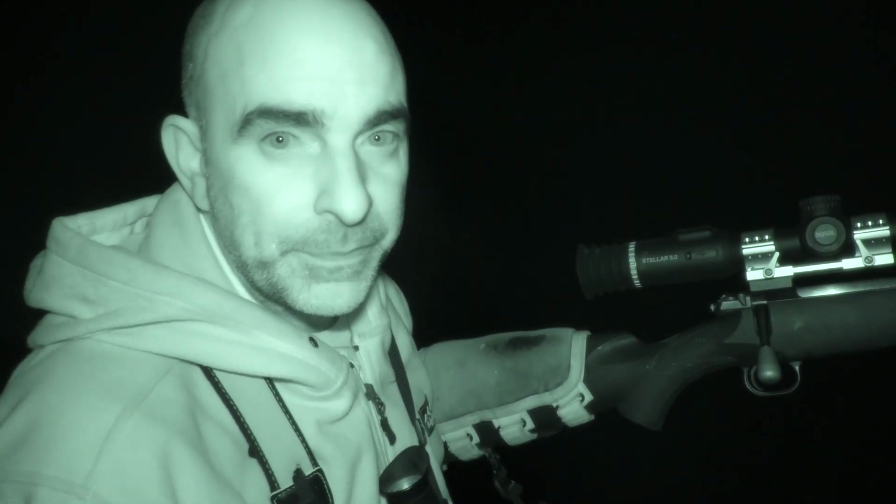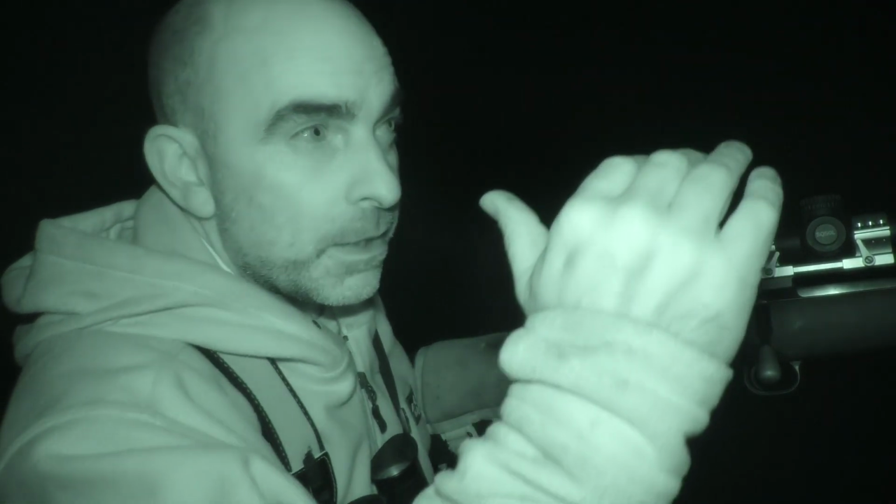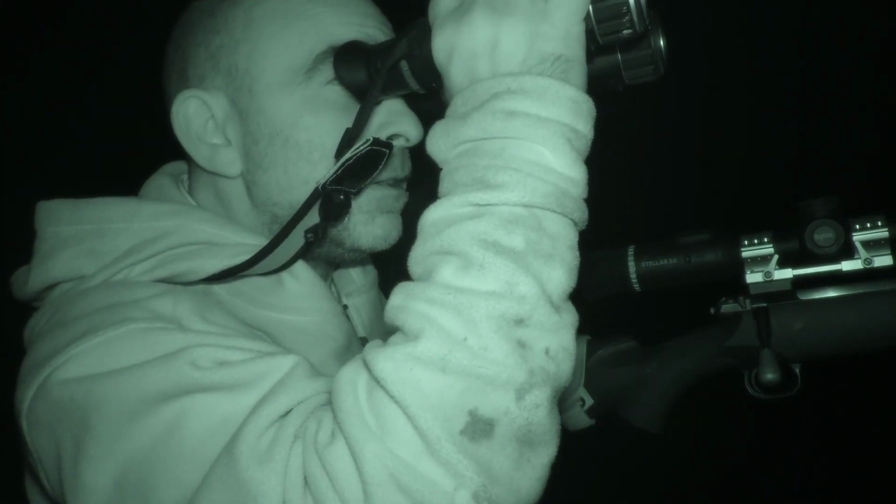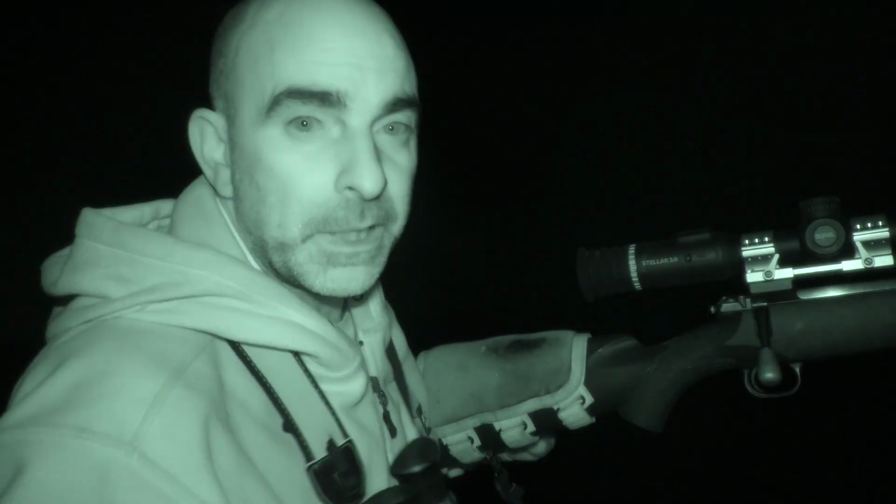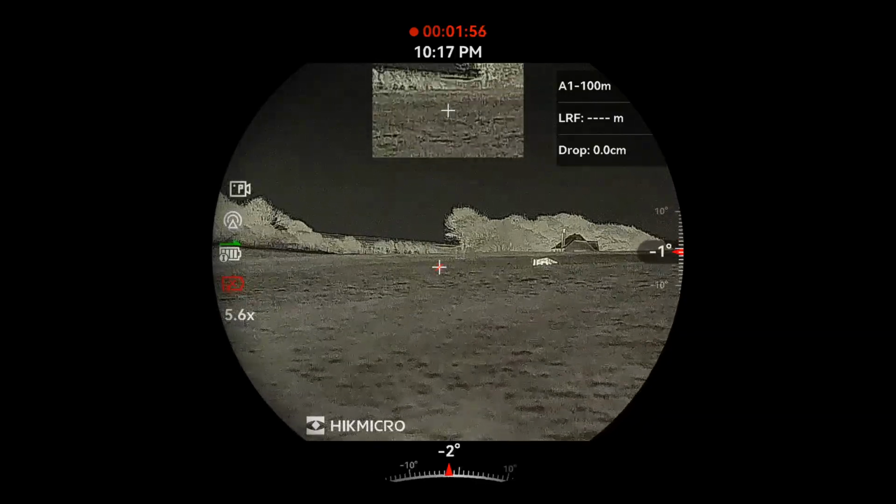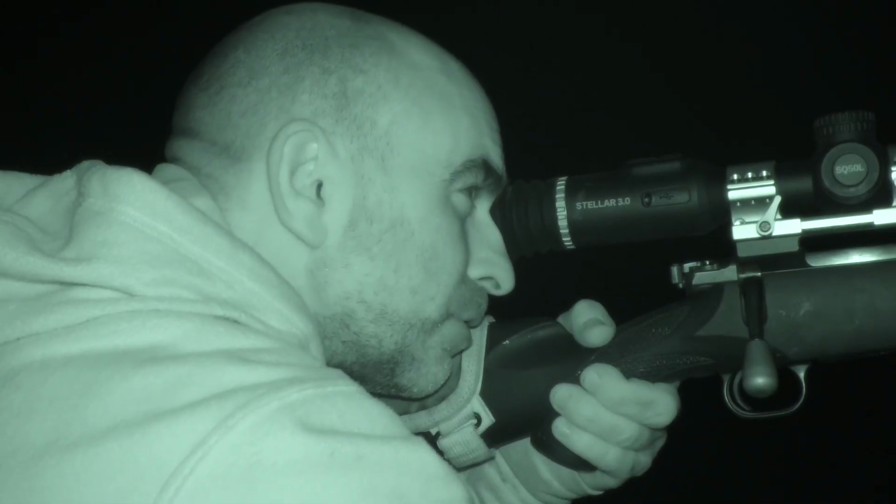So that fox at the moment, he's on the top of the hill here and he's a bit skylined. He's just working his way down very slowly, but I've got the farmer's house at the minute practically right behind, so I need to wait for him to come past that down the bank, have a bit of ground above him and I might get a chance for a shot. No, my luck, he'll probably go back over the hill. Here he comes. Hello, cheeky.